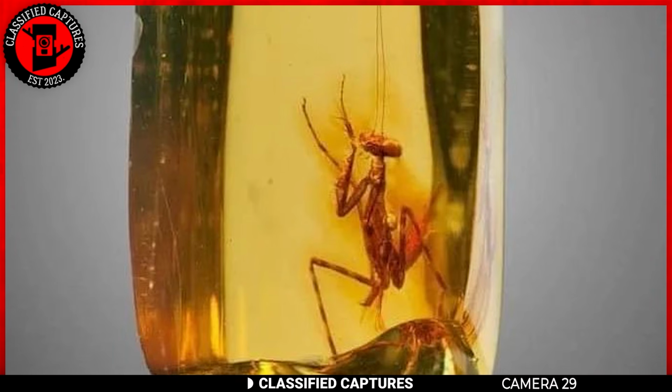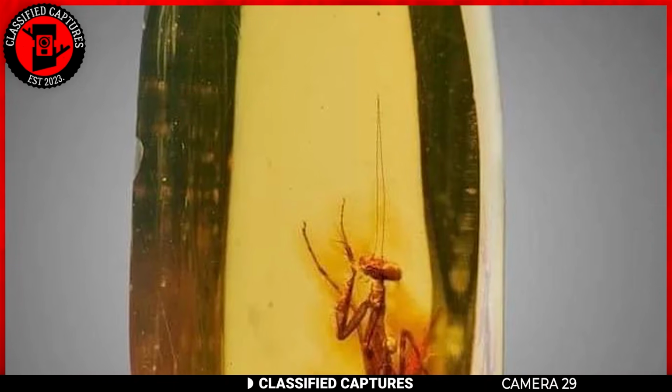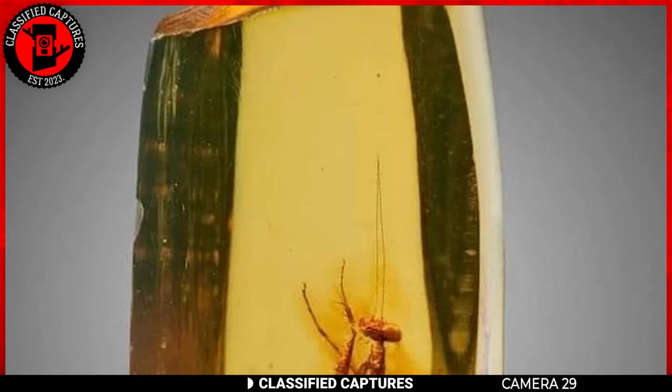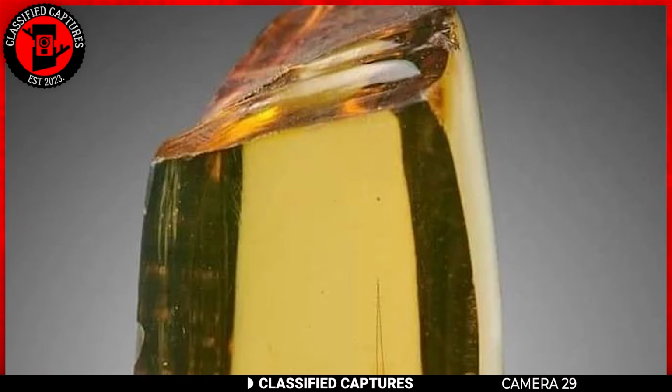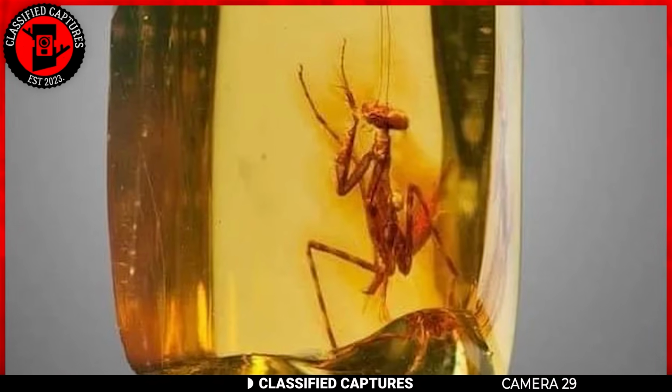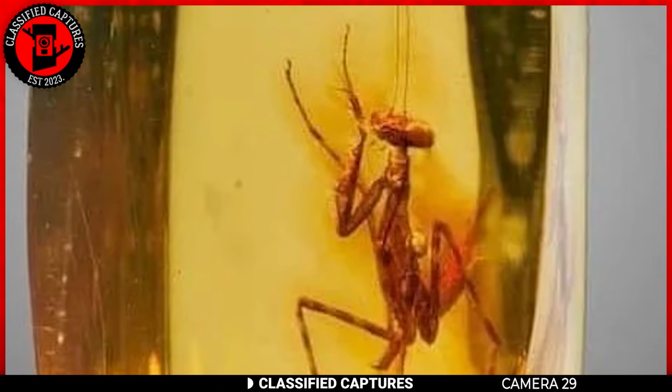You can still see its delicate body, limbs, and even some of its fine features. It's fascinating to think that this creature lived long before humans ever walked the earth and is now immortalized in amber for us to study and admire. Nature has its own way of preserving its history, and this is just one breathtaking example.